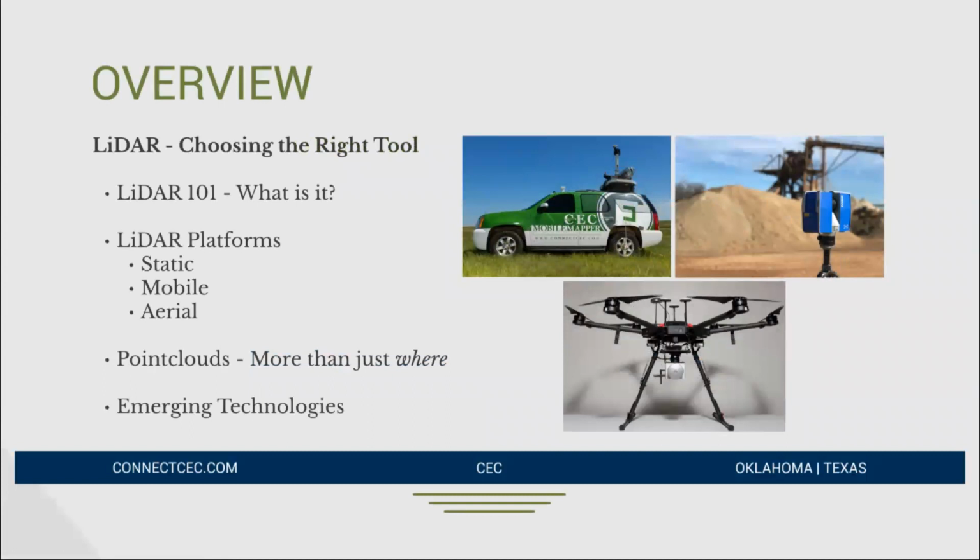So what I want to do is introduce everyone to the different platforms, what makes them similar, what makes them different. I would like the group to think critically about the kinds of projects that you work on specifically. As we explore the differences between the platforms, you can start to think about what kind of LiDAR could best suit your project. Hopefully at the end, we can have a great discussion on different kinds of projects and what is best suited for them.